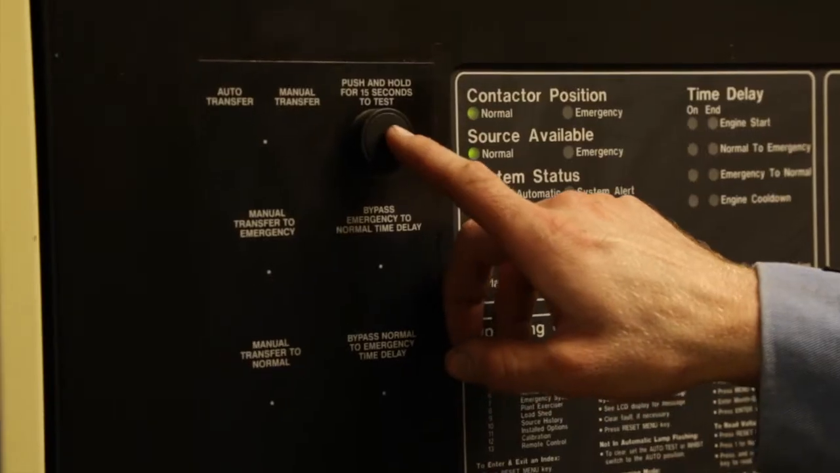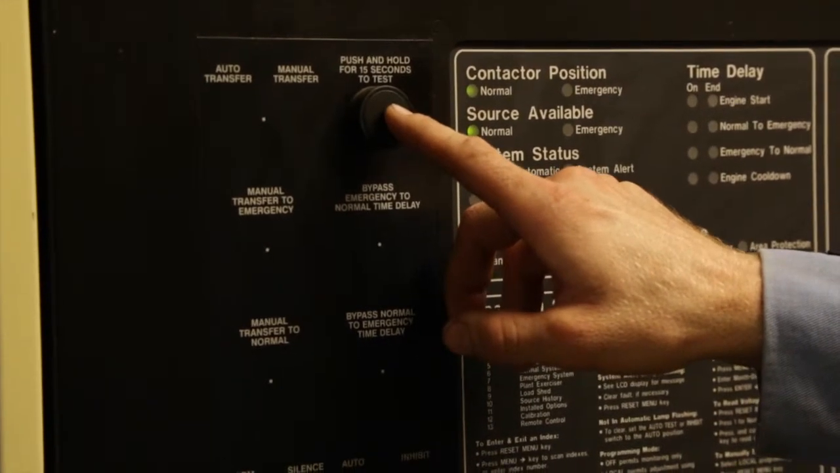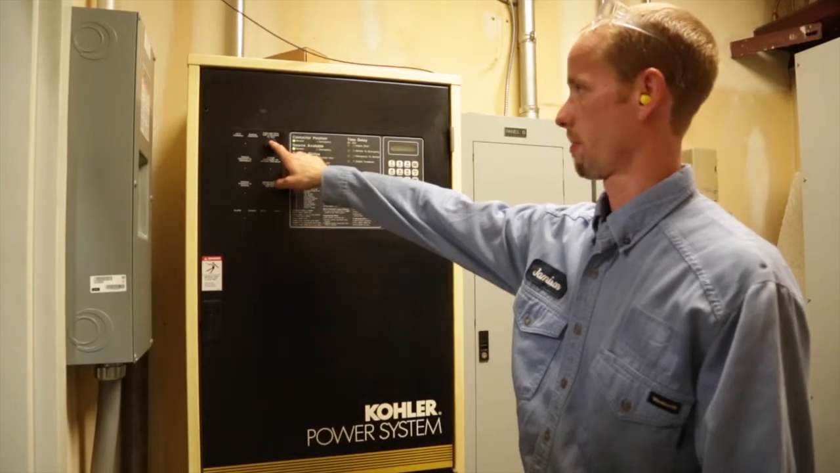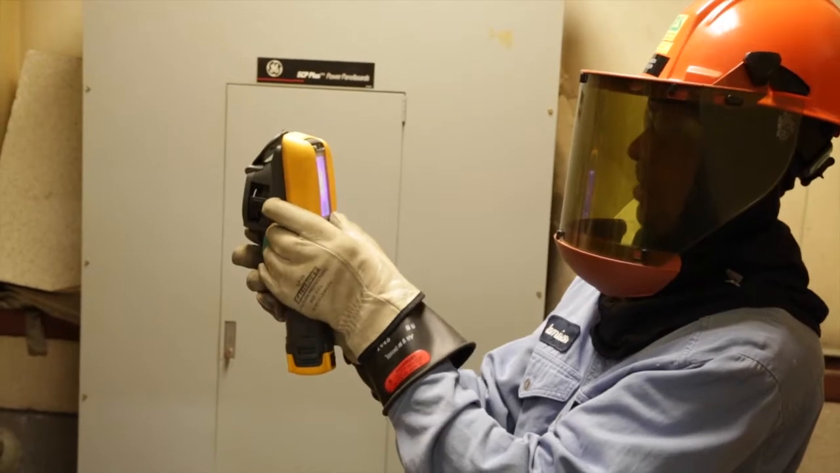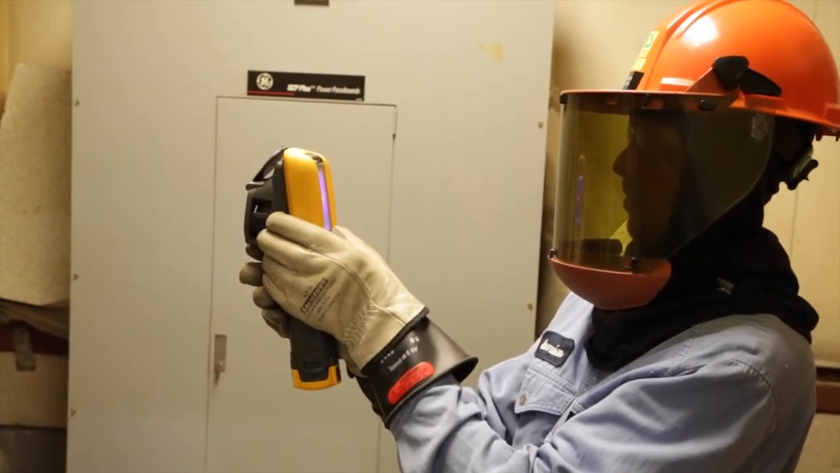Test the generator by pressing the test button. The transfer switch will then transfer to the emergency source. The load would remain connected through the transfer switch for 30 minutes. The emergency source is connected long enough for the lugs and other contacts to be heated under load.